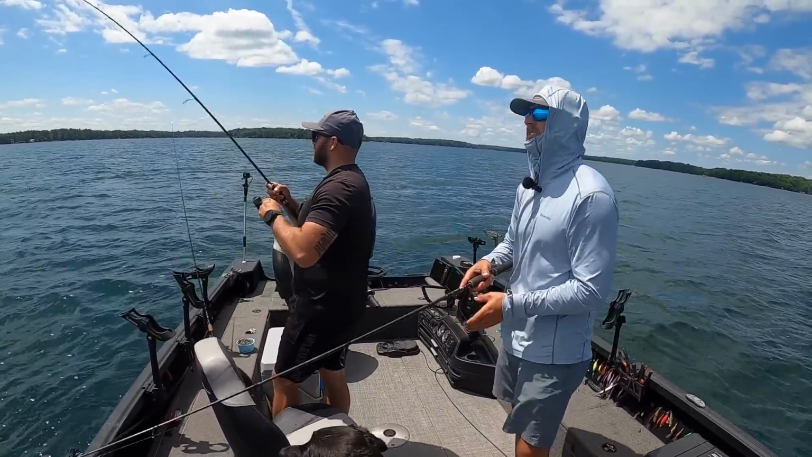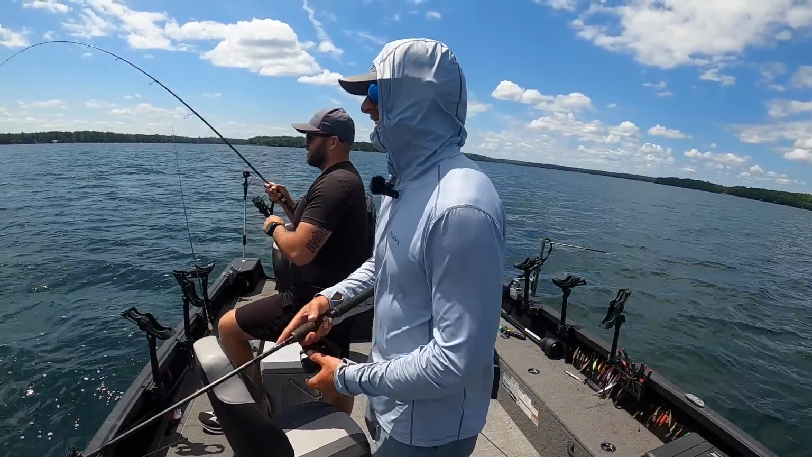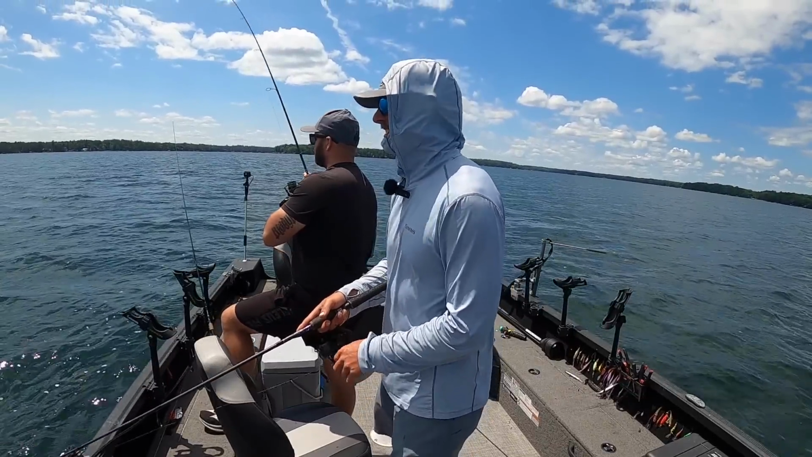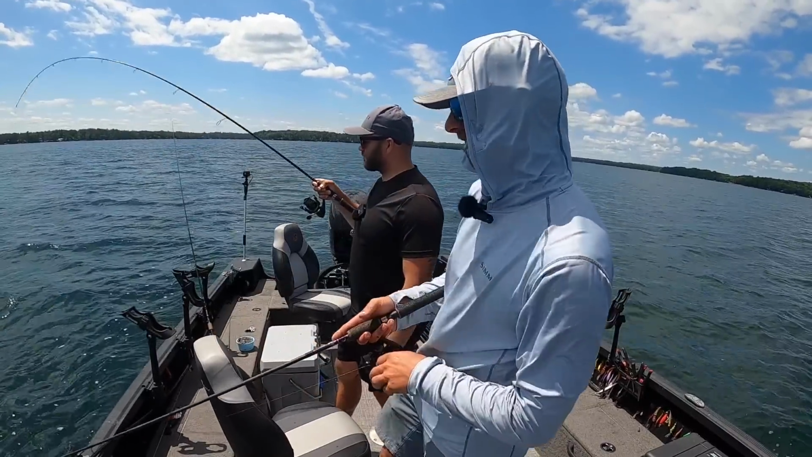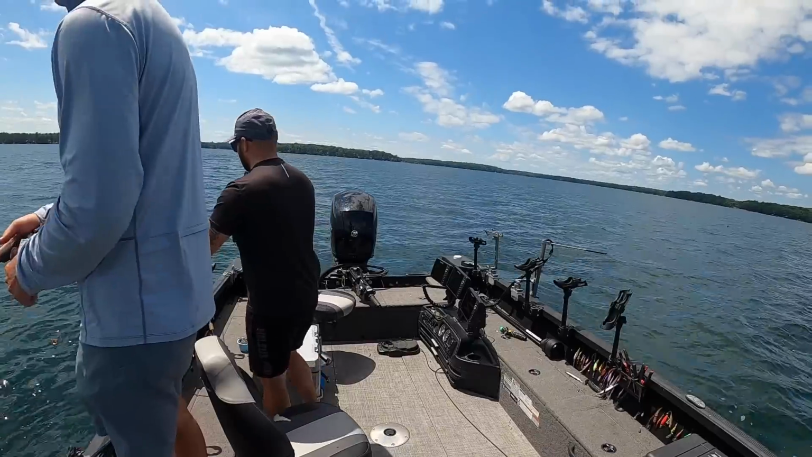There we go. That's a nice fish right there. Yeah, this one's a little better than the last one. They are definitely sitting on that edge right there. Yeah, they are. No doubt about it. It's definitely not a big spot, is it? Oh, it is a big spot. Big spot, long ways like big this spot, but what I mean is the weeds that they're sitting on, not a very big patch.